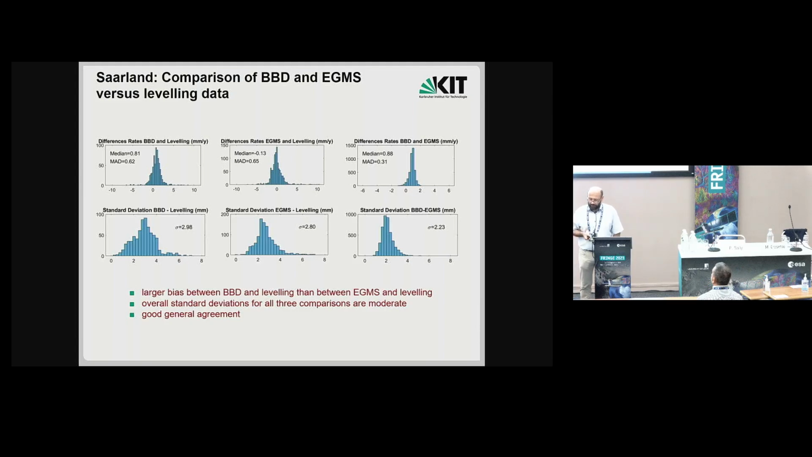There is a moderate bias between BBD and leveling, while the bias between EGMS and leveling is much smaller. And if you compare BBD and EGMS, this bias is again visible. If you now look at the overall standard deviations, those look quite nice, below 3 millimeters. So I think this is a good general agreement.